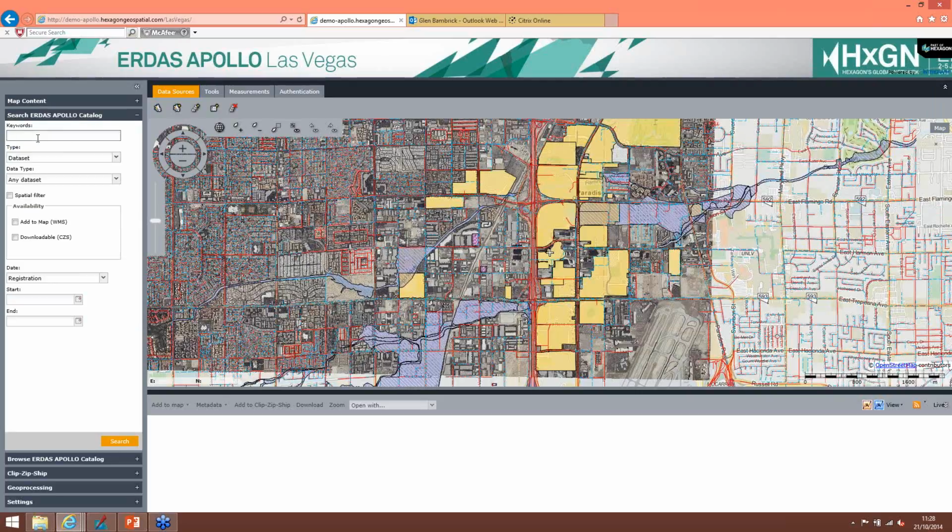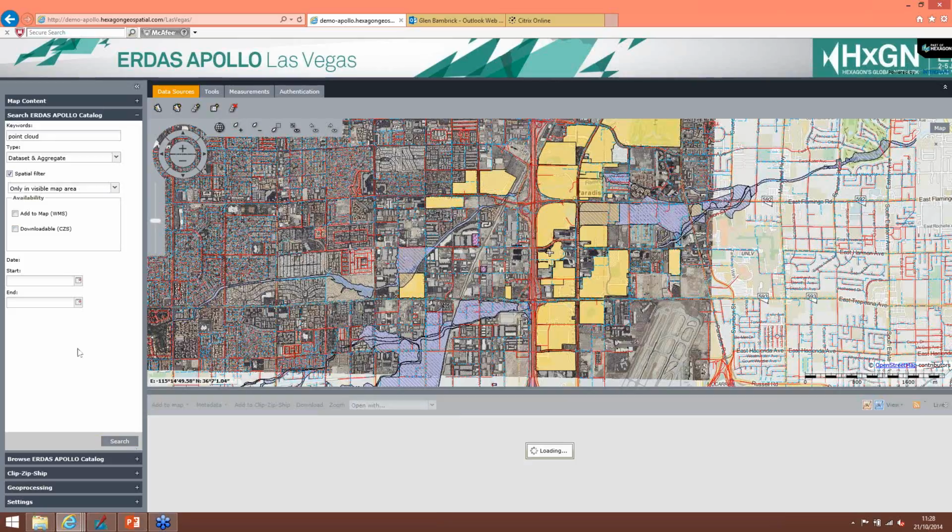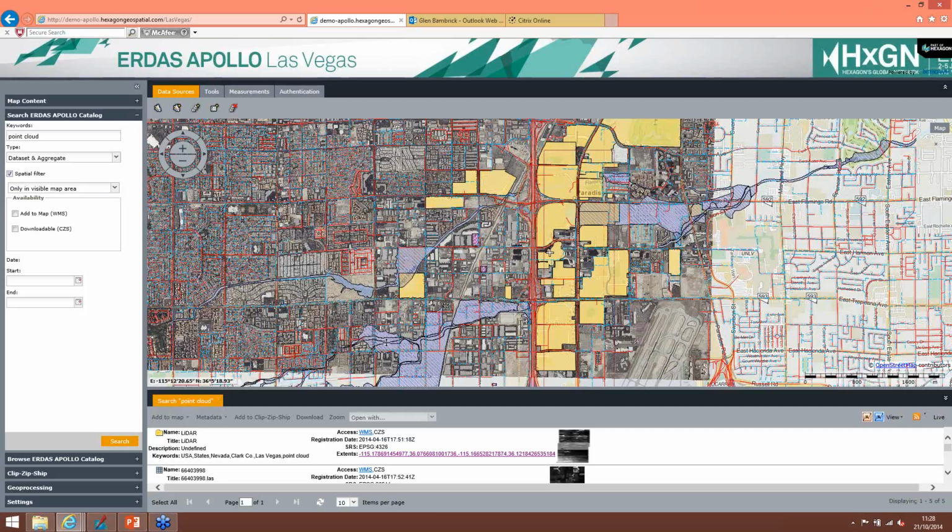I can type in point cloud. I'm going to take data sets and aggregates. And I'm going to say, well, I only want the data around this Las Vegas area. So I'm going to have a spatial filter, and I'm going to leave that set to only visible in the current map area. So again, instead of me downloading the whole data set, it's actually going to bring down the data I need. So then I can go in and hit the search button. And if I wanted to, I could also put in some dates, but I'll just take all these.